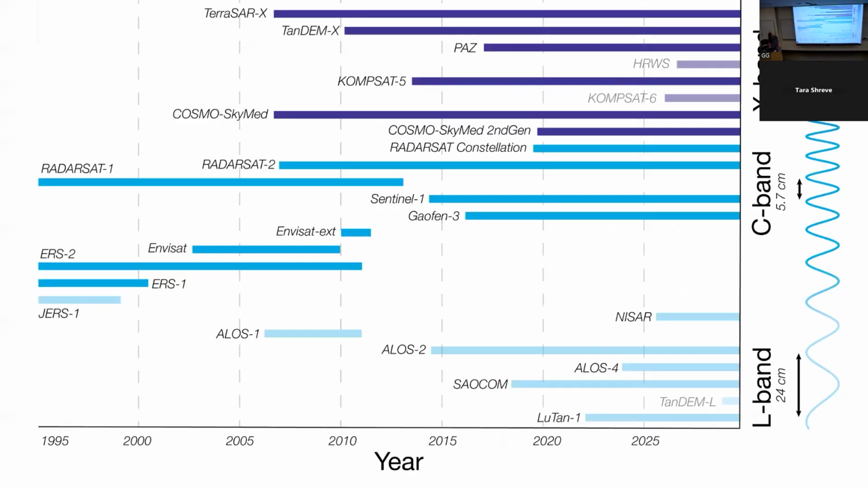In the past 30 years, the number of civilian SAR satellites that are in orbit has increased dramatically, as we can see in this chart. The first SAR or InSAR applications were available in the 1990s. And today we have over 10 different civilian constellations that can be used for science applications.